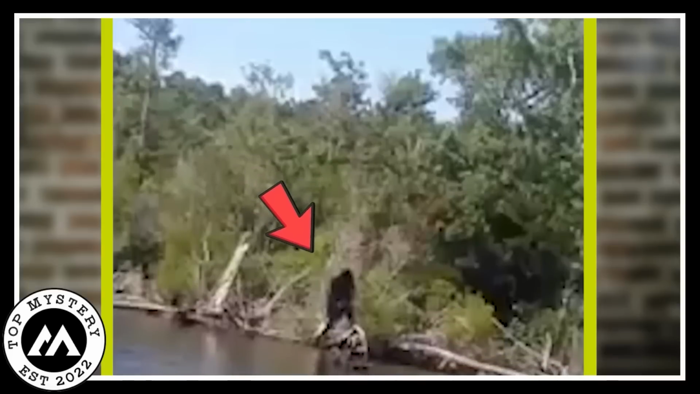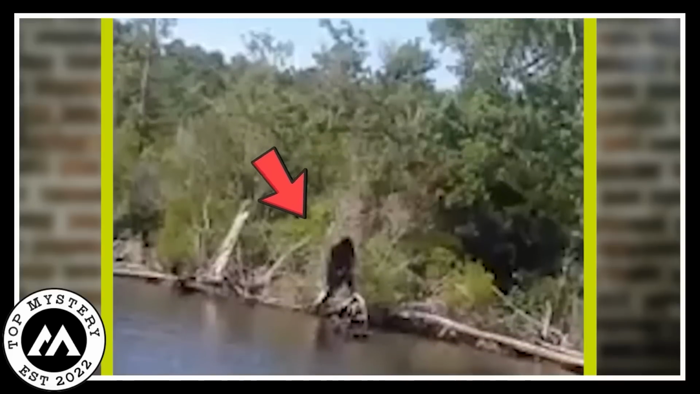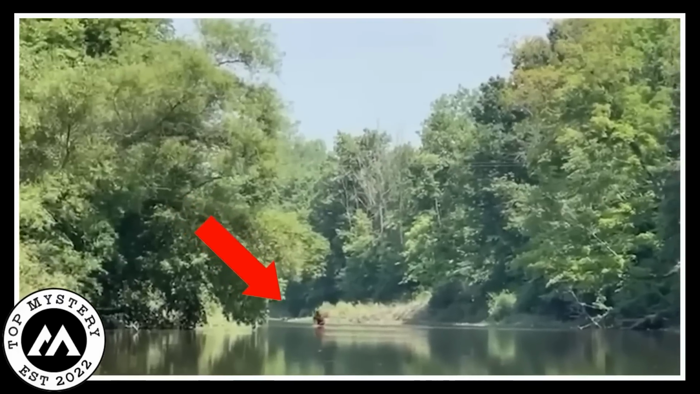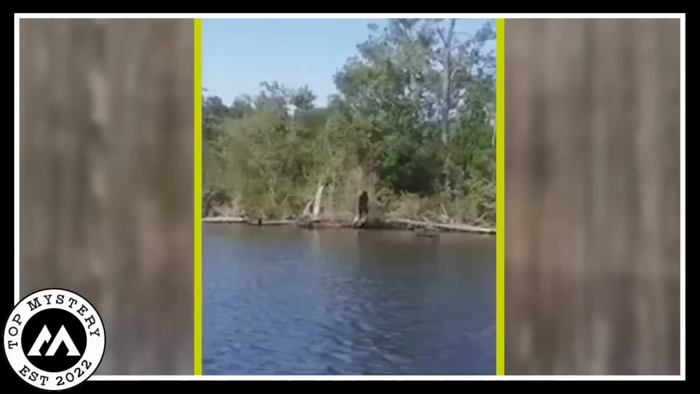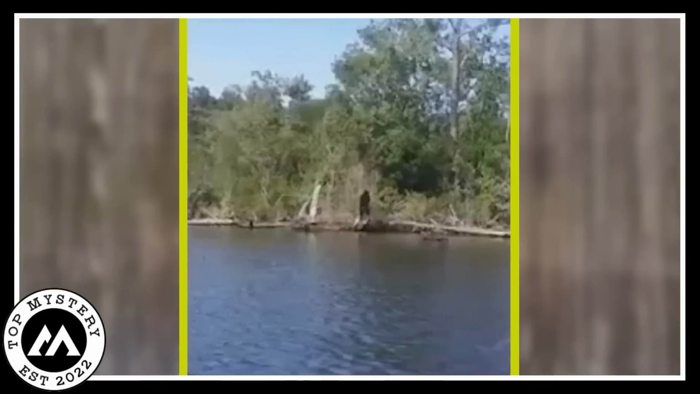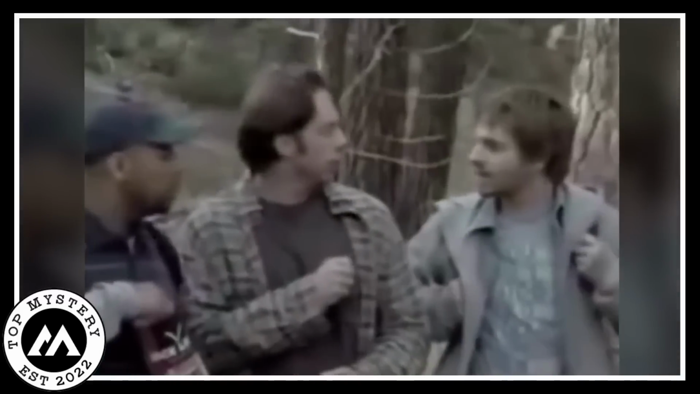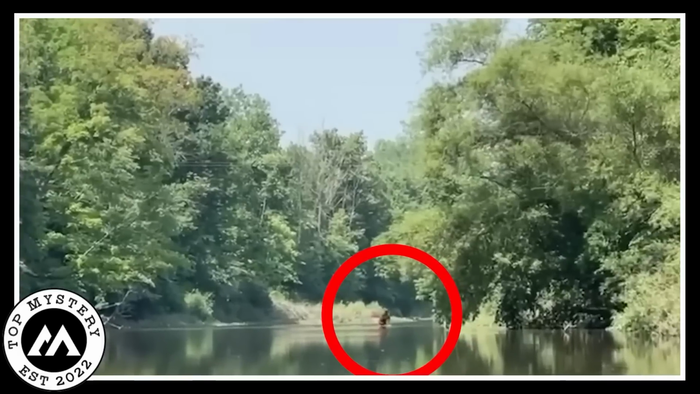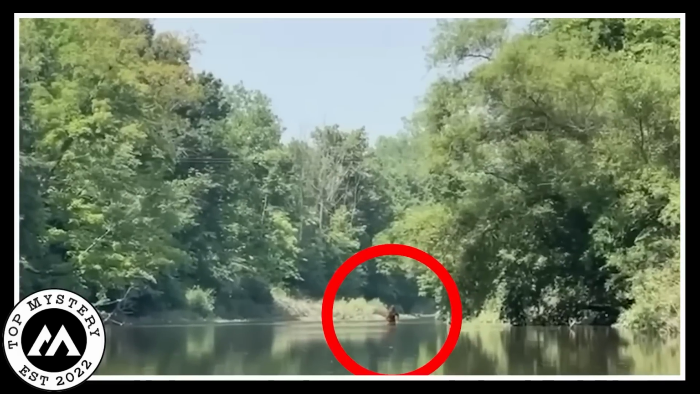The news reporters were trying hard to find out where Bigfoot came from and why it was there. People in the area and experts had lots of ideas about Bigfoot. Some thought it was alone, just wandering around. Others believed there might be more Bigfoots living deep in the wilderness. But no one had clear answers, making Bigfoot even more mysterious.